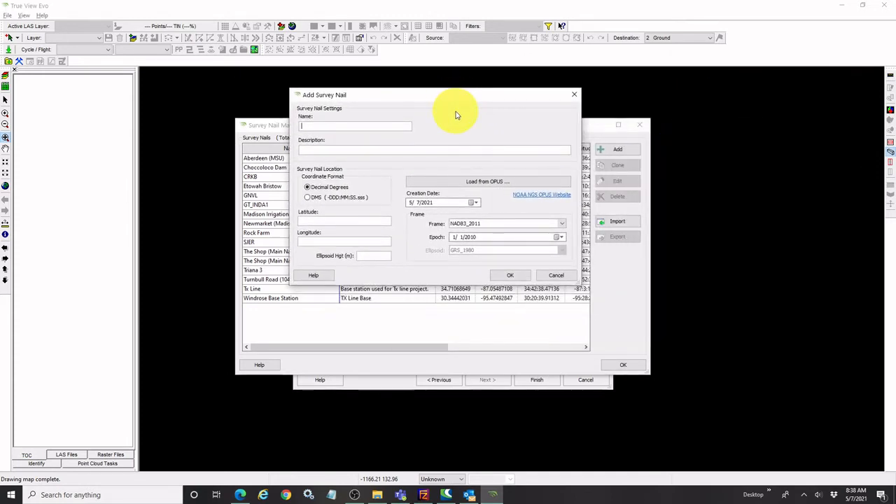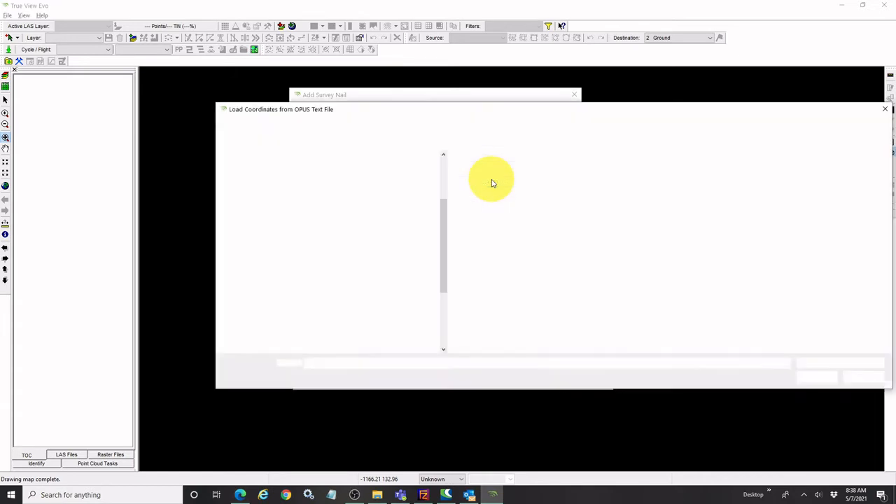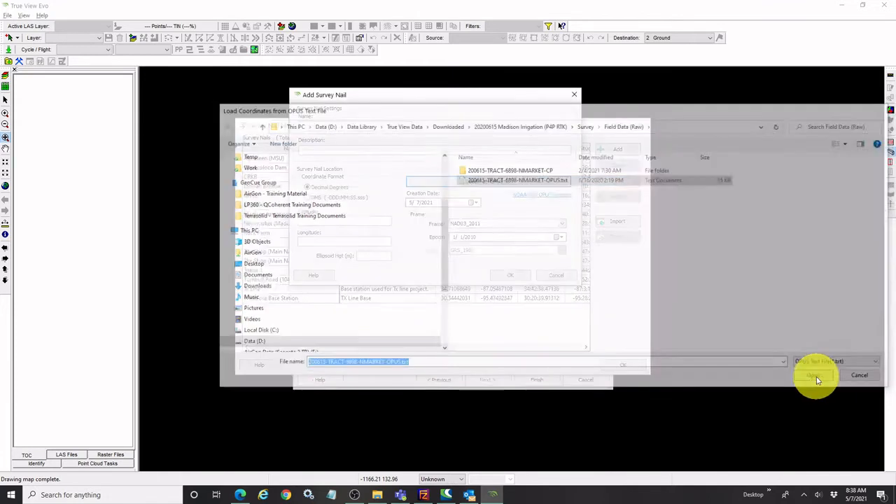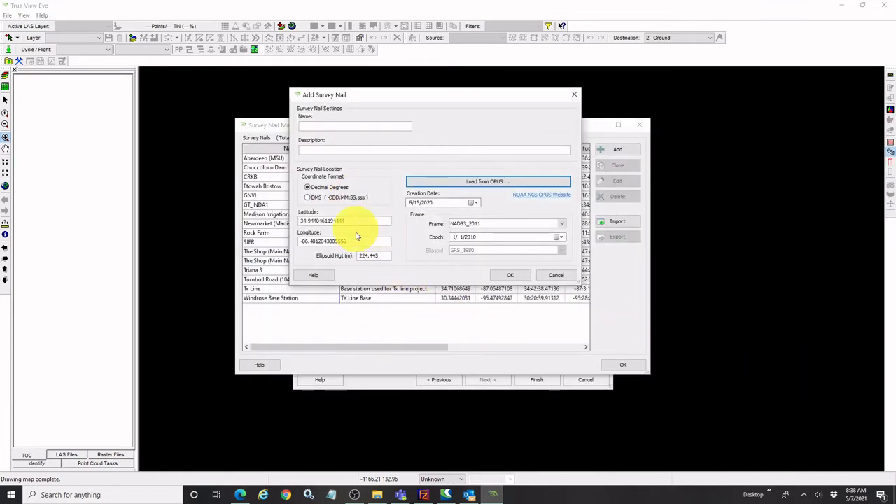Now, of course, if you're working in the US or if you're working with OPUS or similar sort of systems, you may have that available from OPUS. And if you have an OPUS report, we can actually just go in and read in that OPUS report. Here's my OPUS report. Newmarket was where I actually had this base station set up, so I can go in and open that. And it'll grab the lat long, elevation, frame of reference, and so forth.